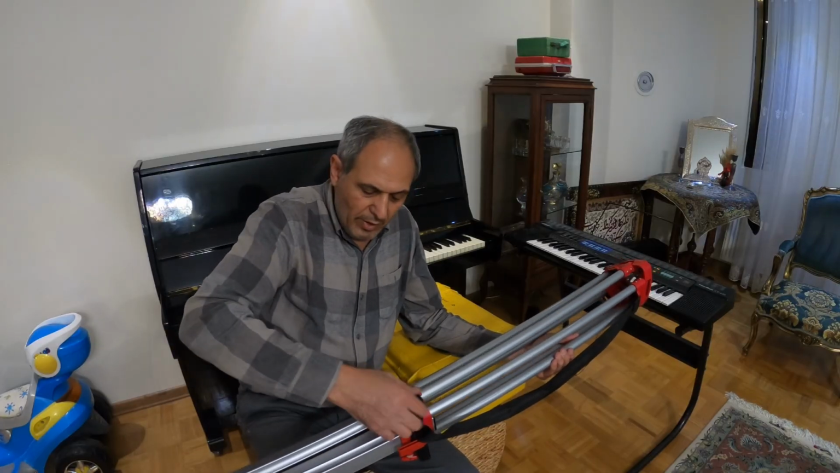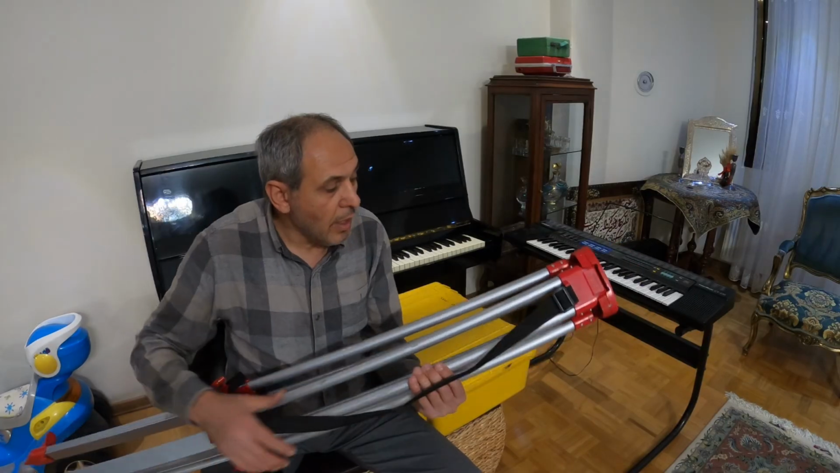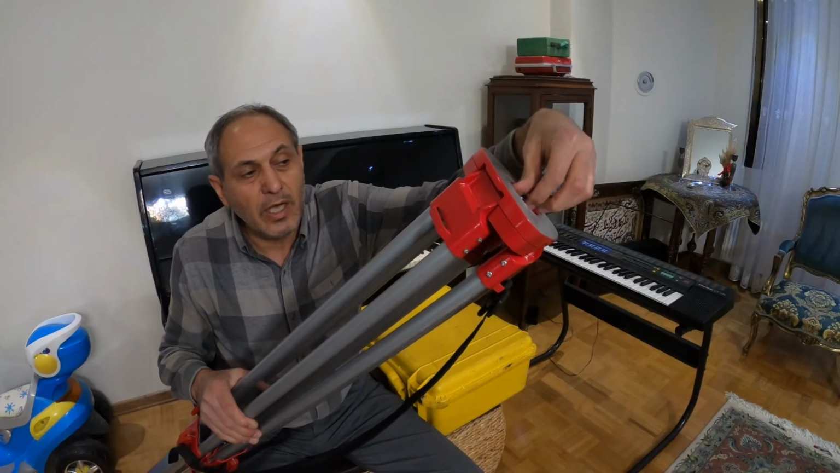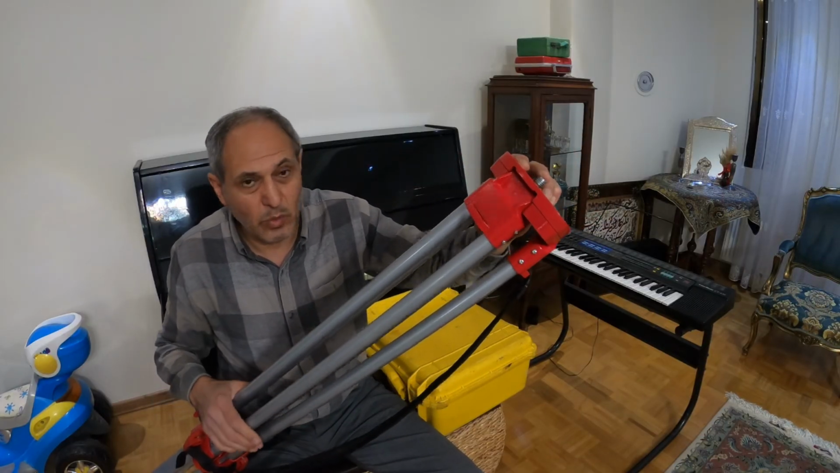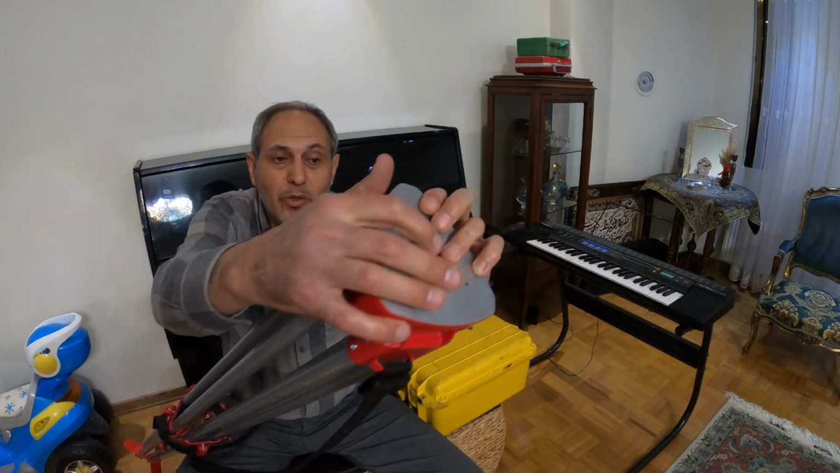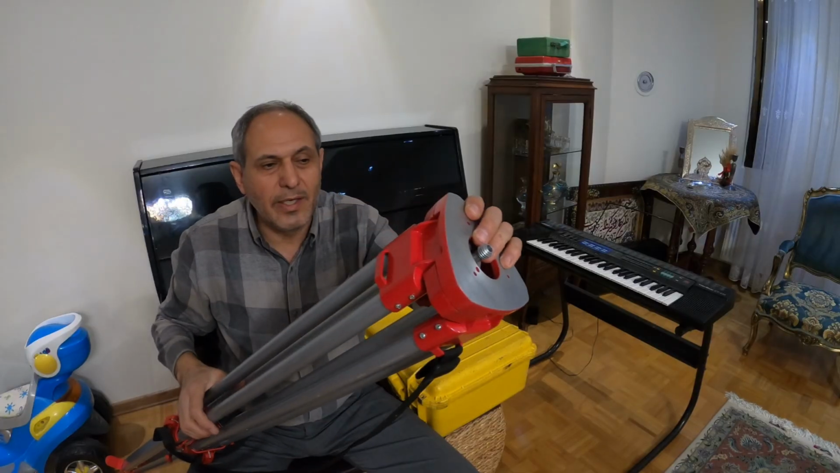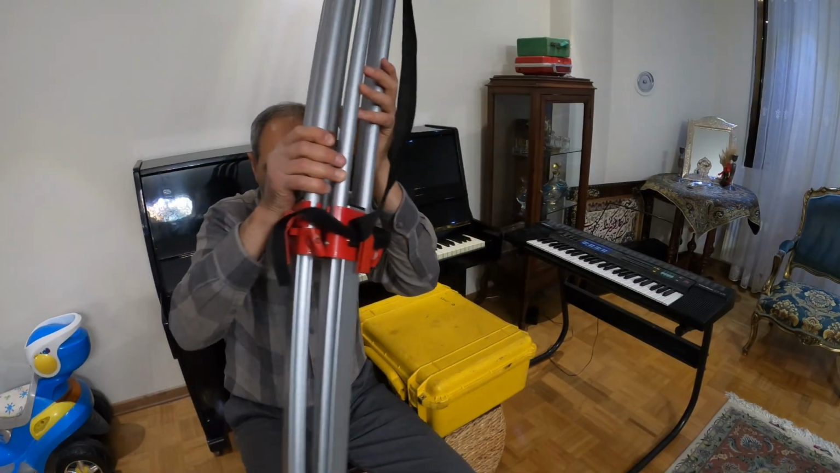And now we lock all of these screws. But the hole I did myself. Actually, in the middle of this one, I made a hole, because it's not an original Leica. If it's an original Leica, then there must be a hole in the middle of this one. I'll explain to you later. You will see how it works. Okay, this is about the tripod.